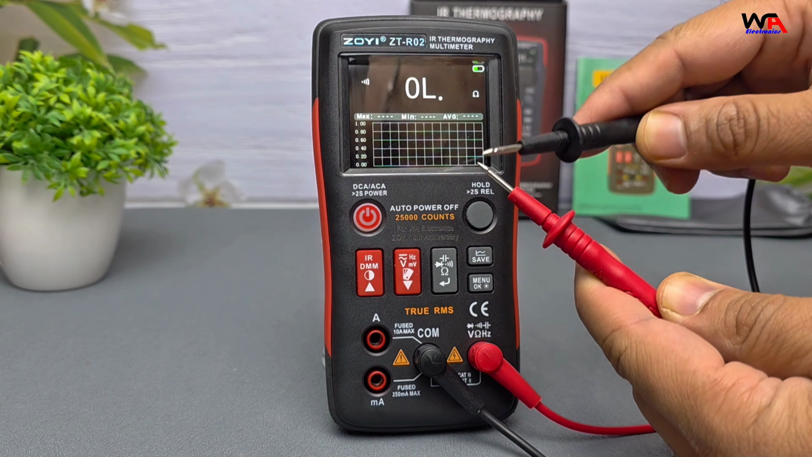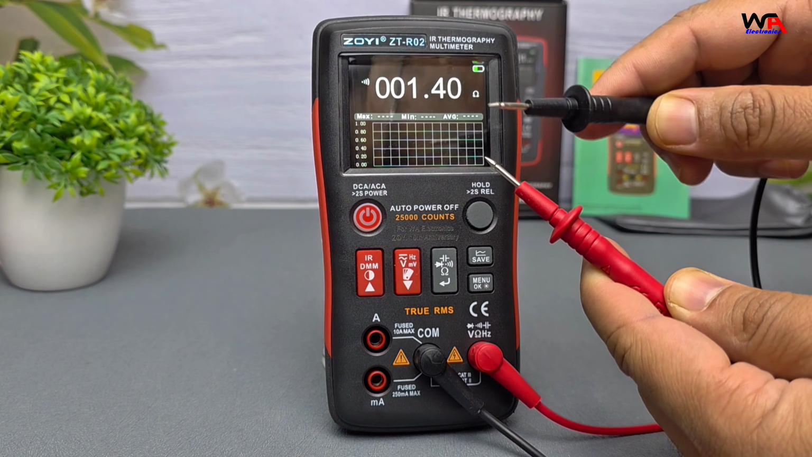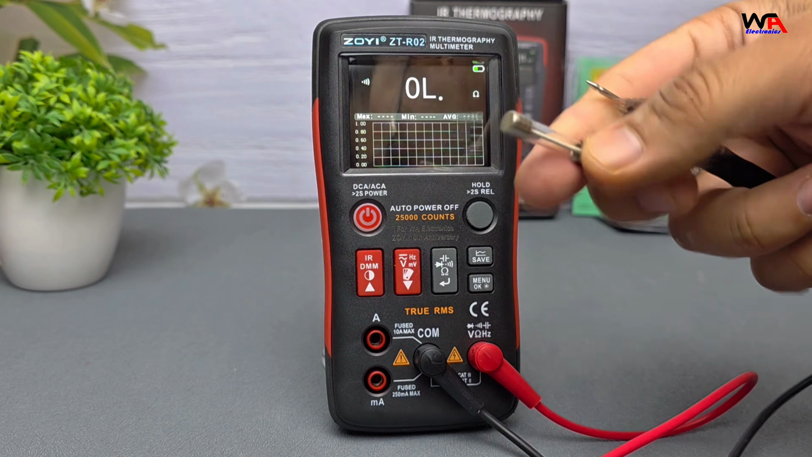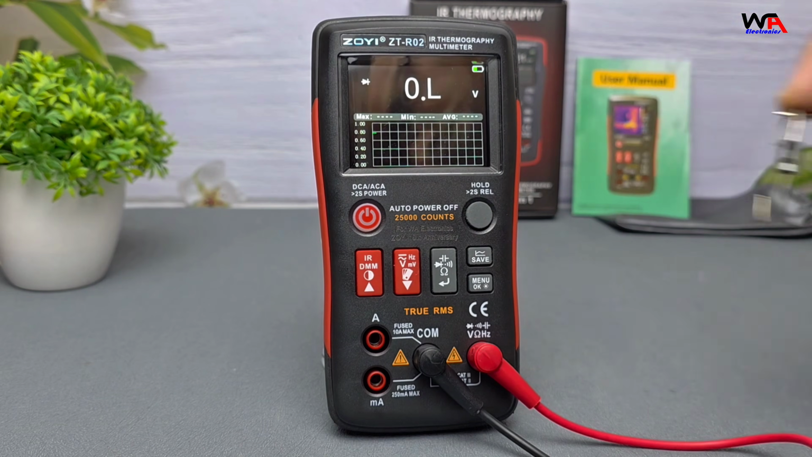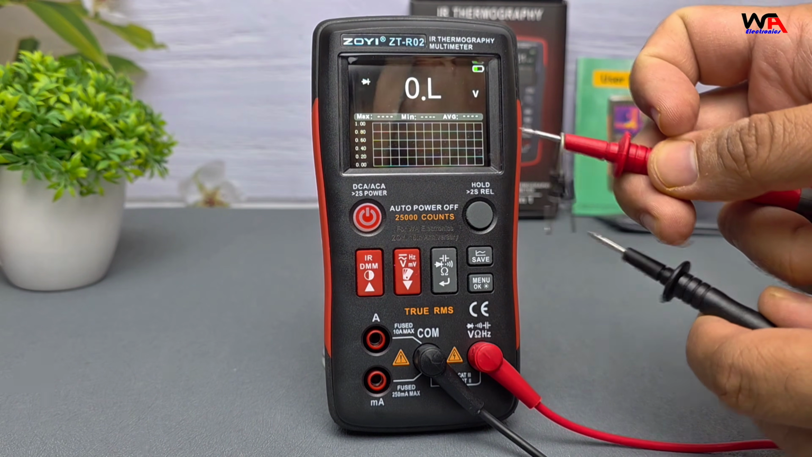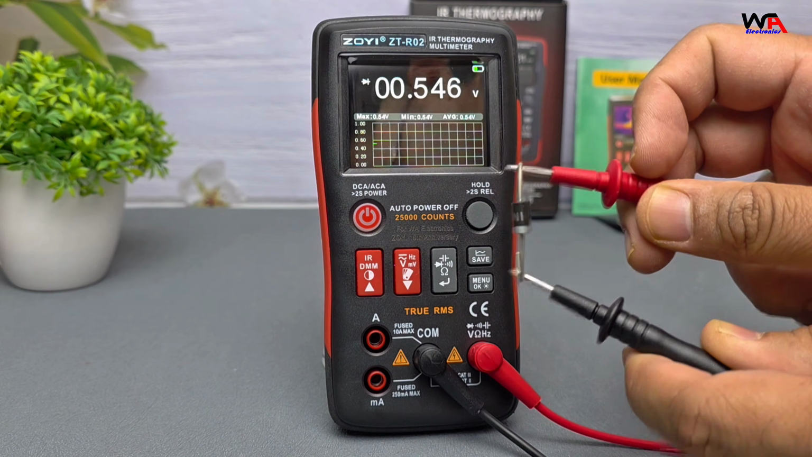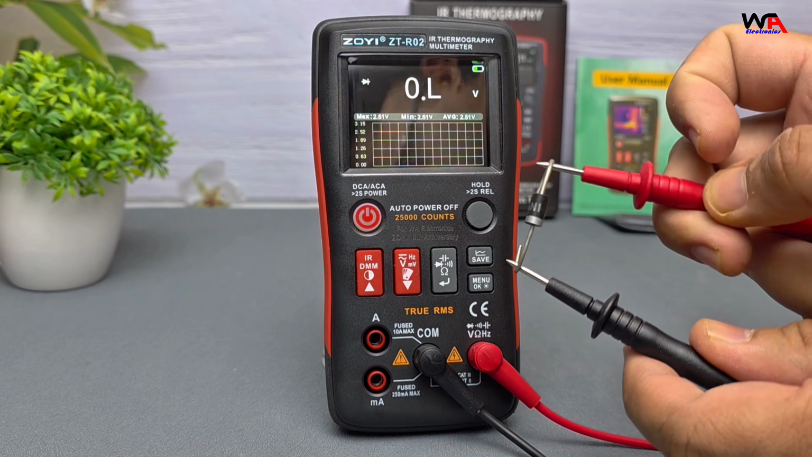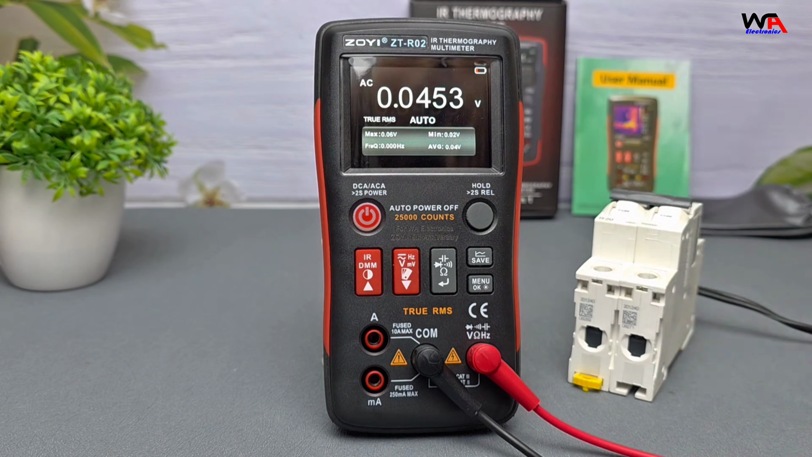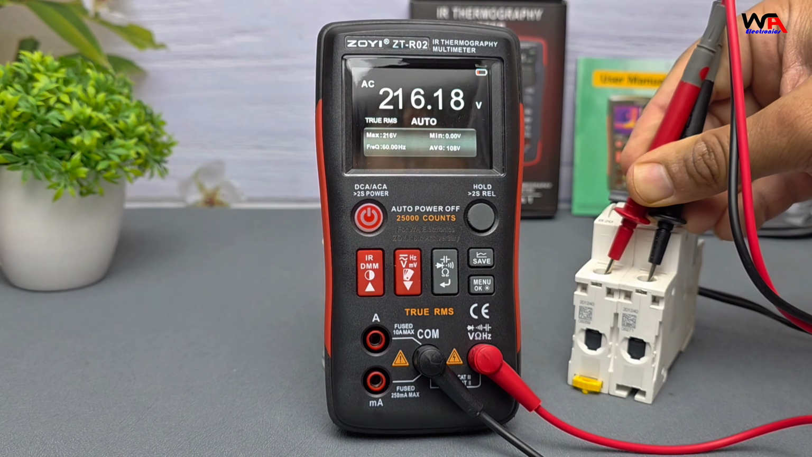Continuity test is snappy with a loud beep, perfect for electricians. Diode test. Forward voltage shows around 0.54 volts. Frequency measurement. Mains frequency reads 60 Hz accurately.